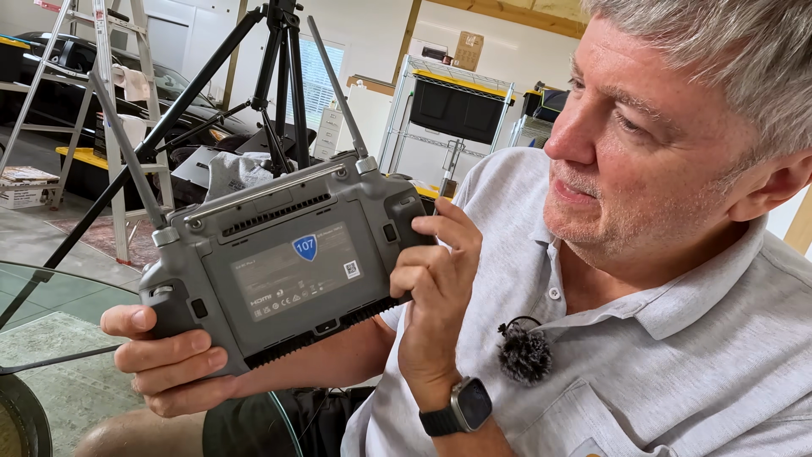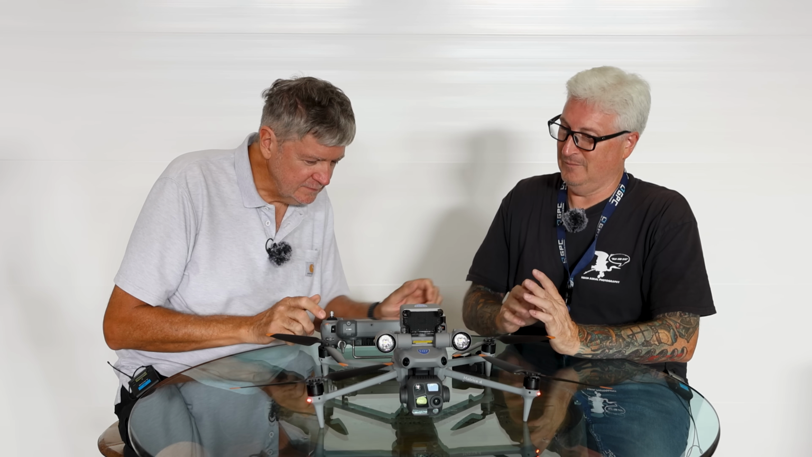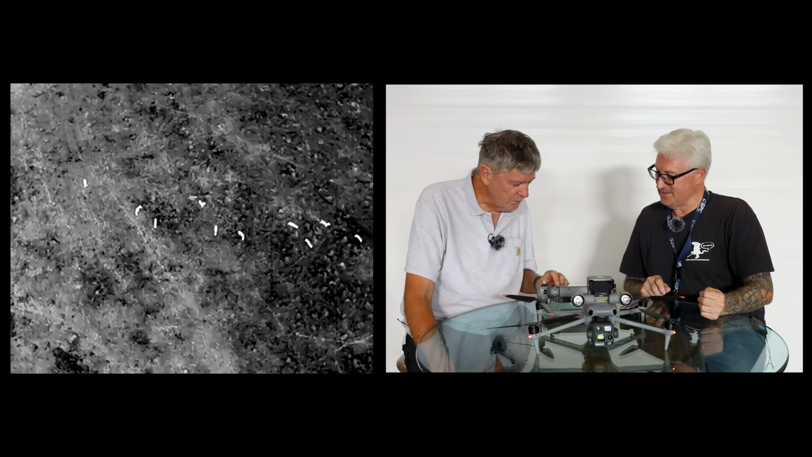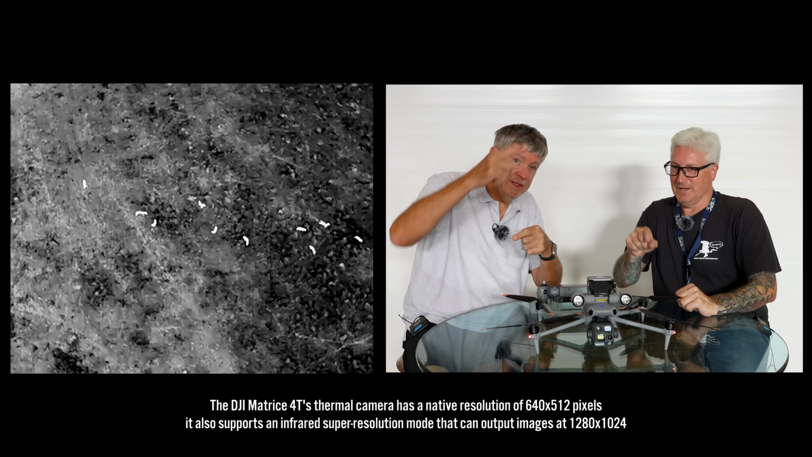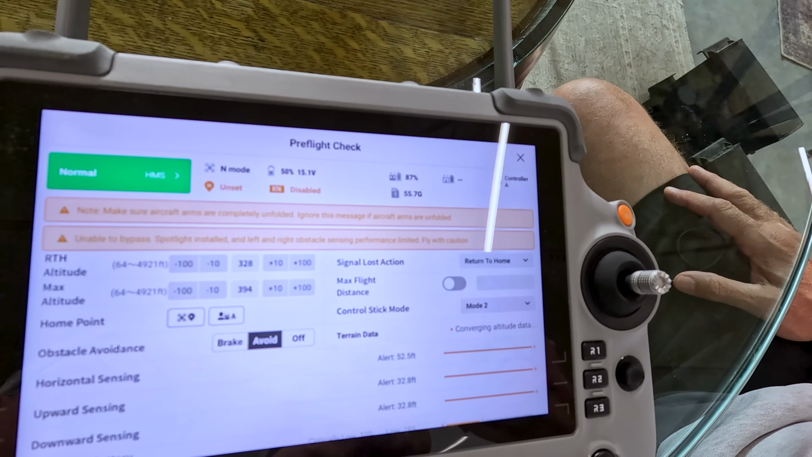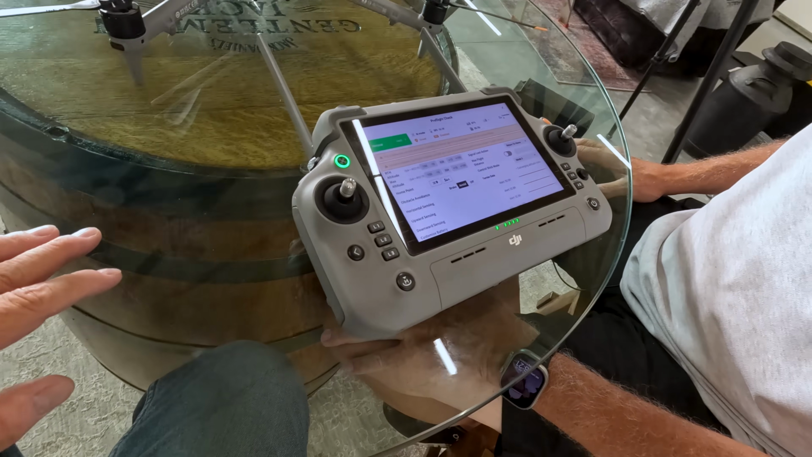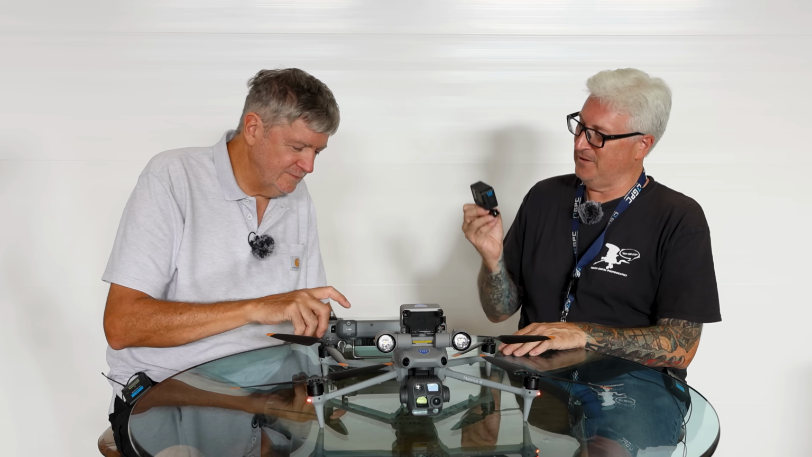How long have you had it? About 3 months. Okay, so you're still learning. Have you fiddled with the thermal at all? It's probably one of the first things you fiddle with. We did. What is the resolution? Do you know offhand? I do not, but there it is on the screen. This looks a lot more complicated than your average controller software. Way more complicated. But once you learn it, you'll be an asset to your community.